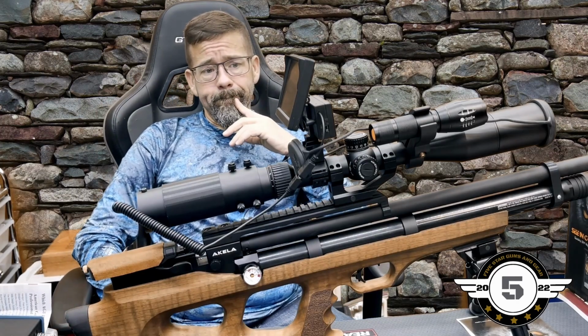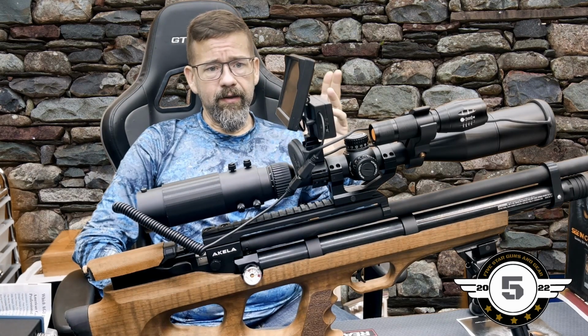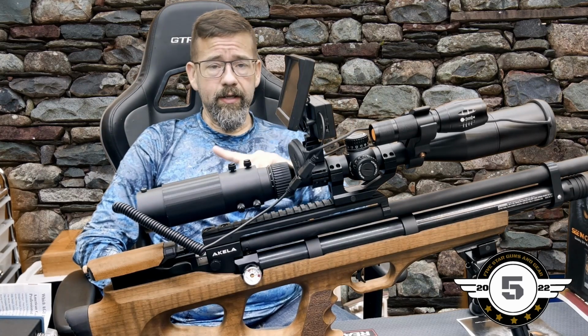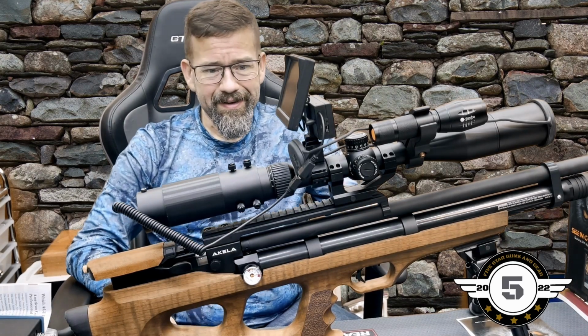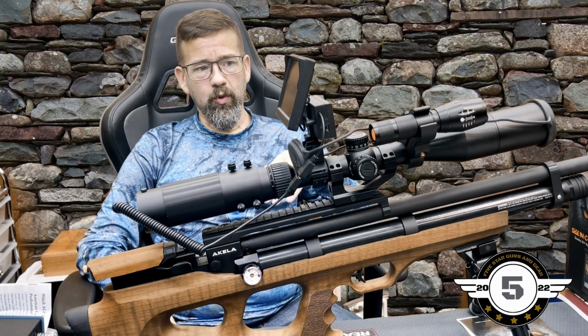A lot of great features on this. Very impressed with how they got it set up. I think it's a good entry-level night vision scope, and I think it has its place in this market. Is it for everybody? No. Does it replace my ATN? Absolutely not. But it is a good system. It does work really good.